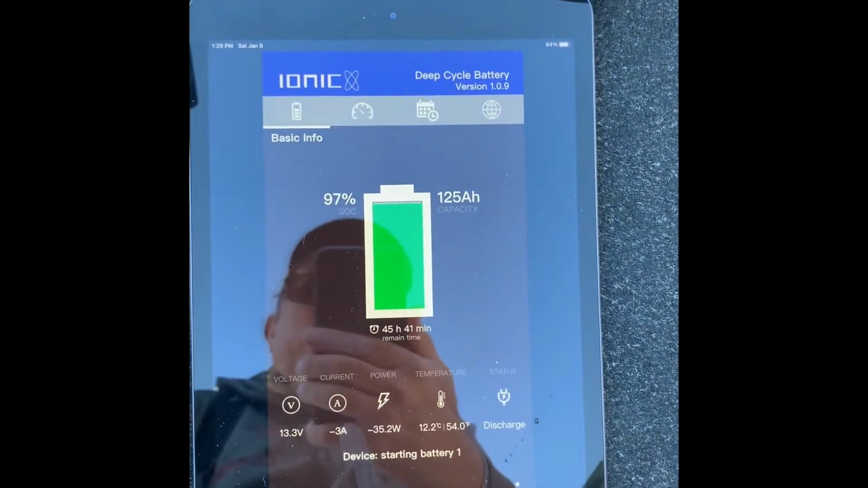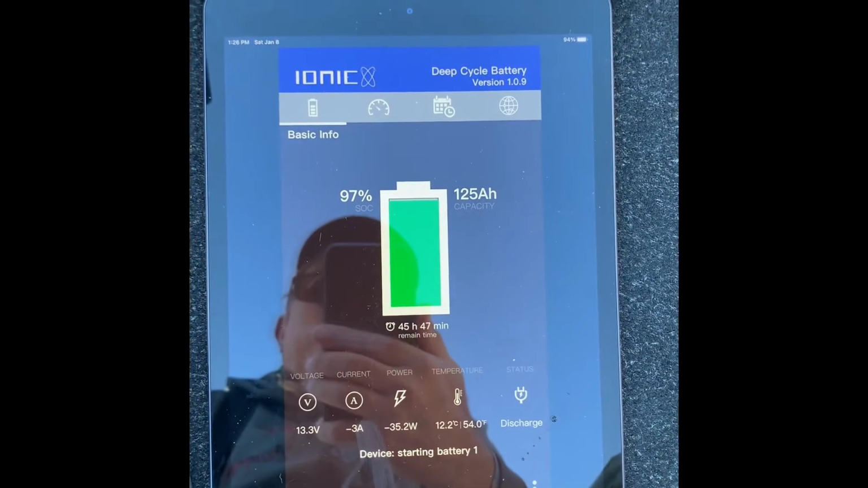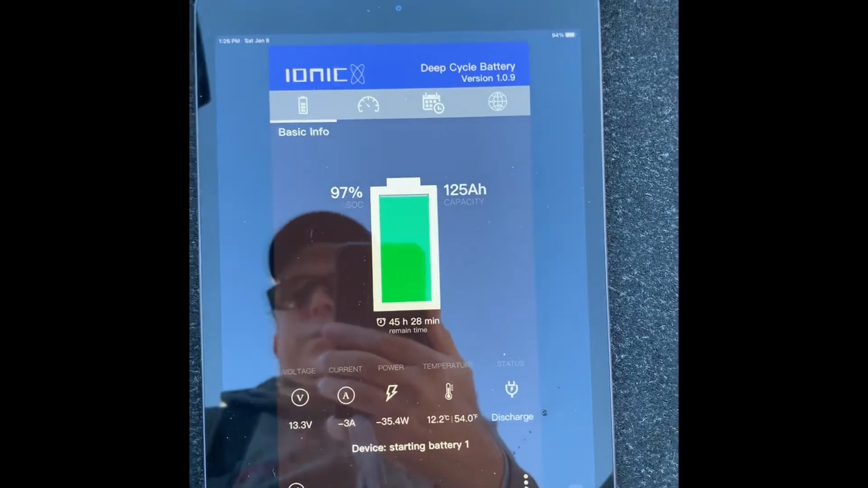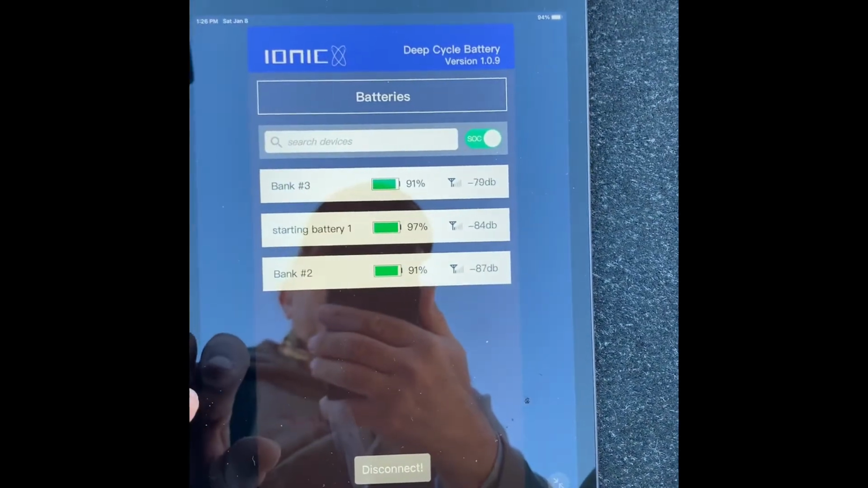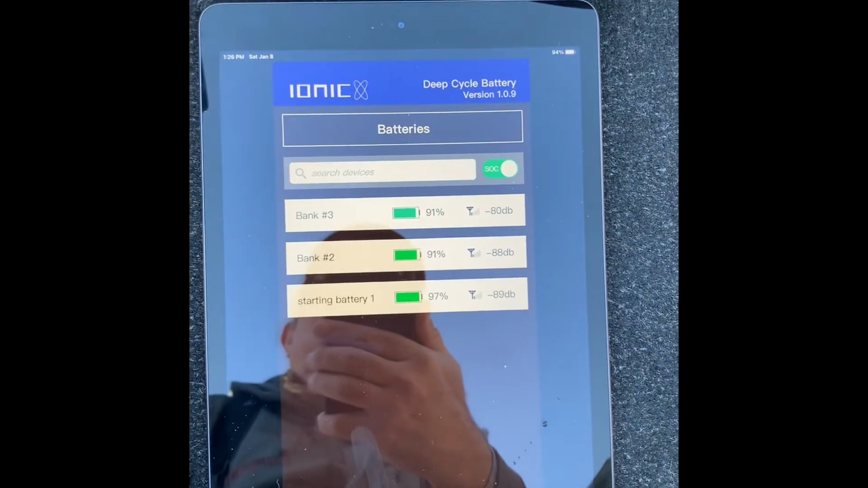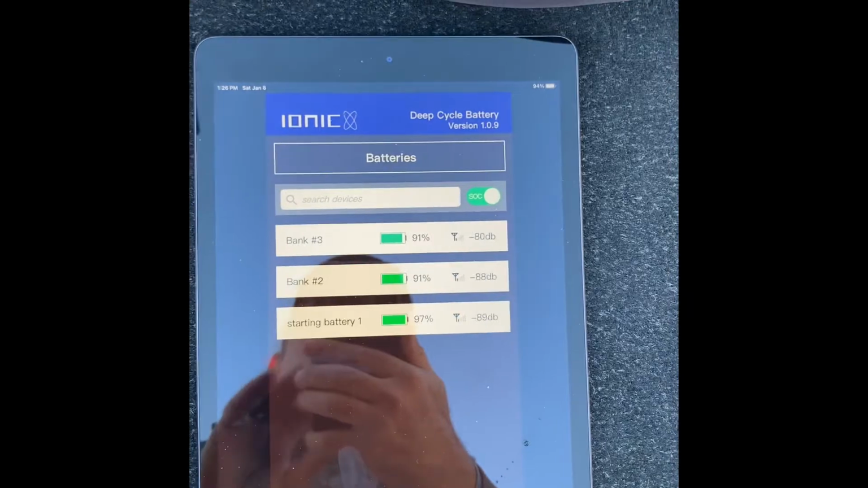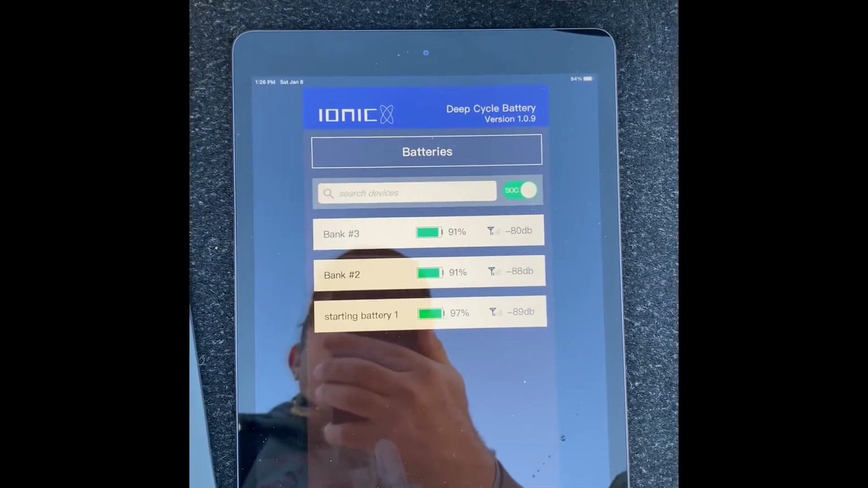We fished for most of the day so far. Again, every time I start up the engine and run somewhere, it's going to charge that battery up. And again, trolling motors are at 91% for those two 24-volt system. So hopefully that gives you some information on yours. Any questions, give me a call.